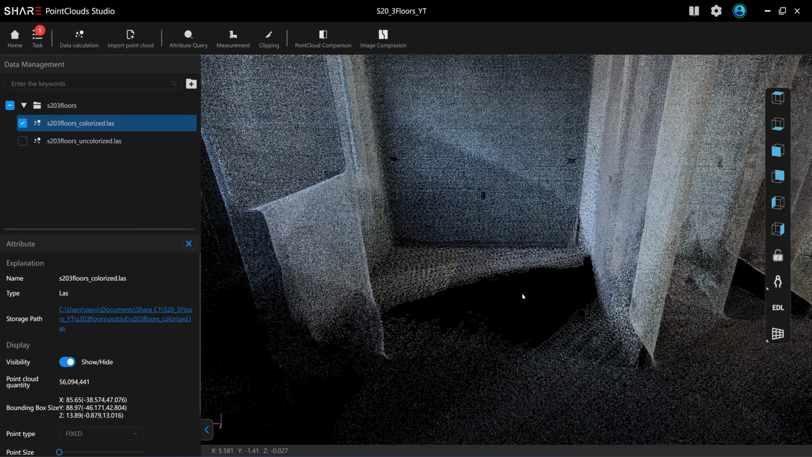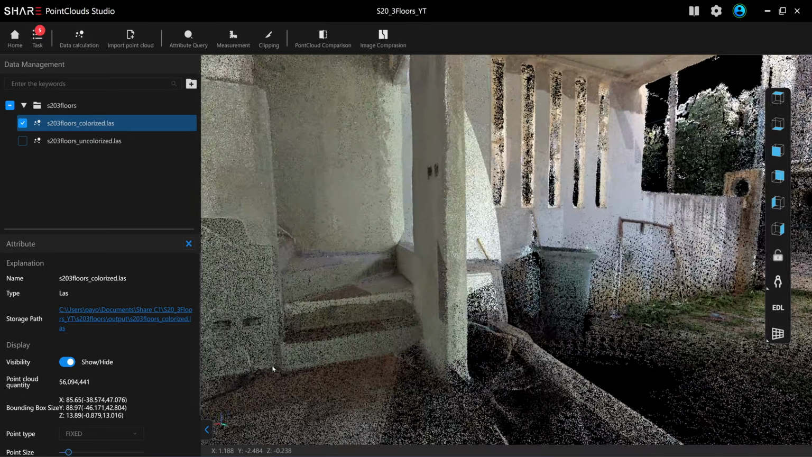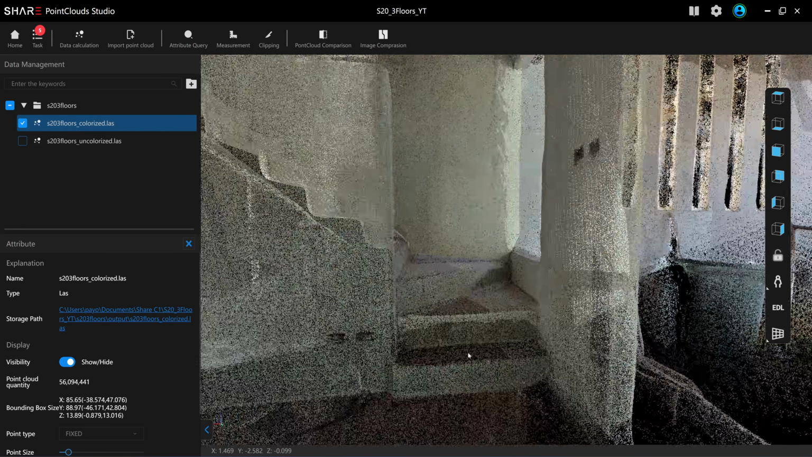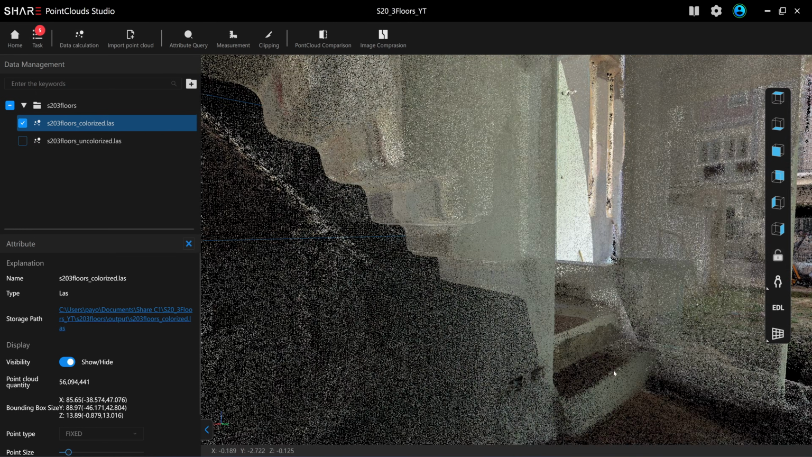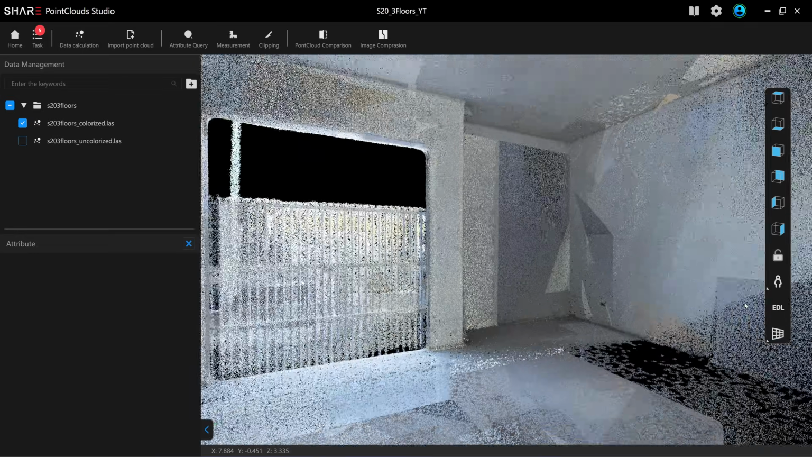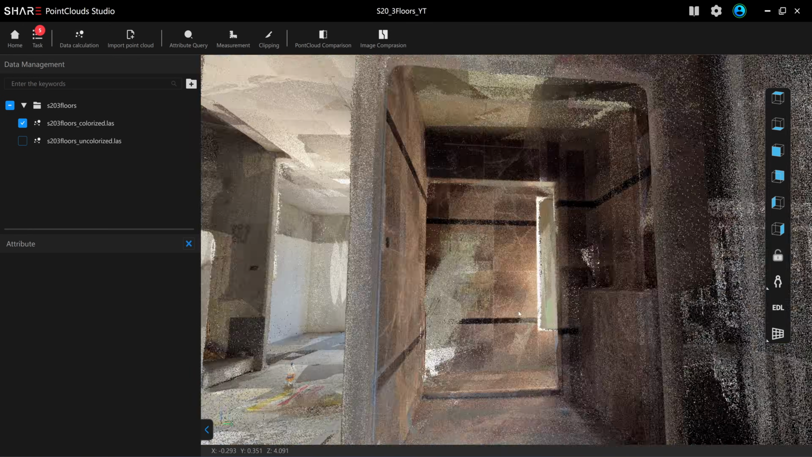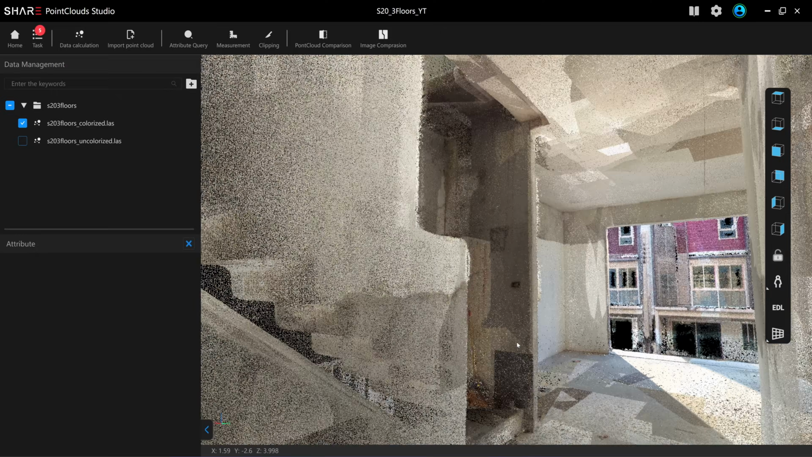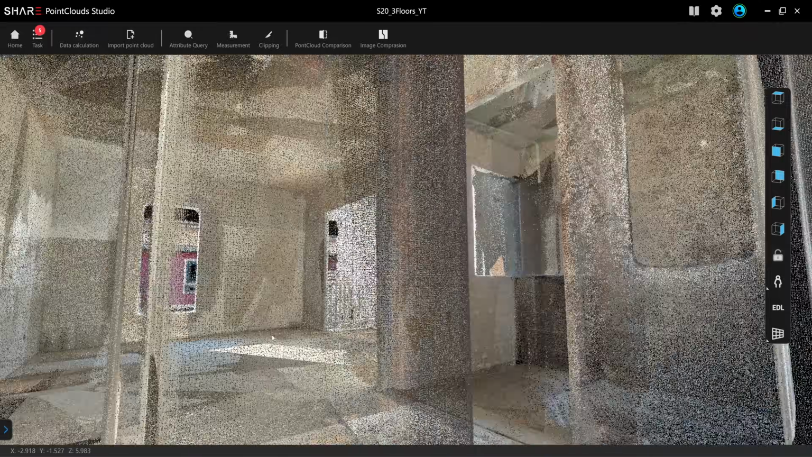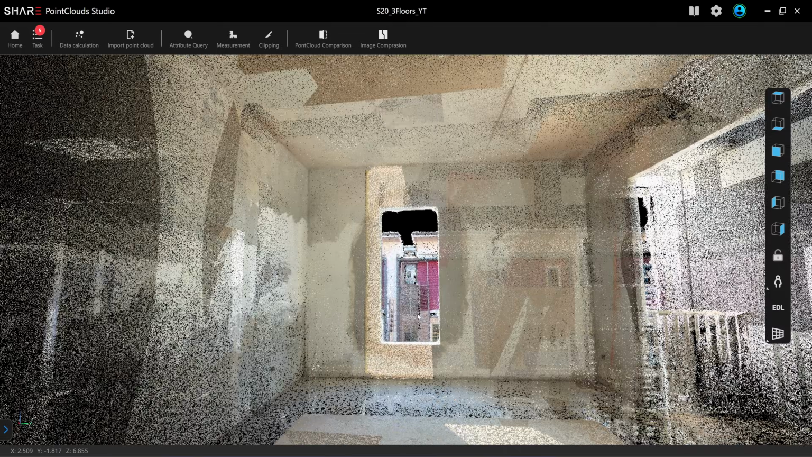I still have a blind spot here, even though I sat down in the corners. Okay, if I sit down before I enter the stairs, you see that the risers of the stairs are captured. Okay, this room has a blind spot here. I don't see any difference from the C1 in terms of the quality of the scan.